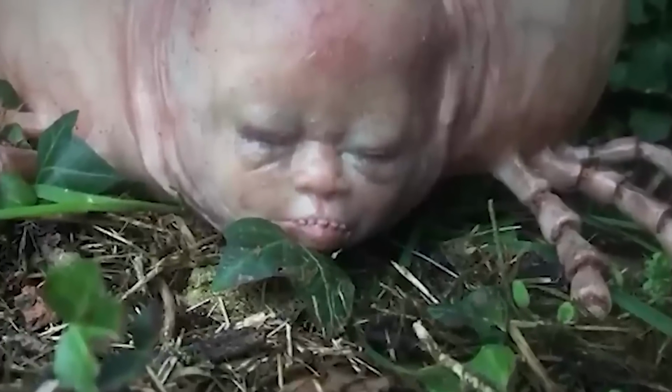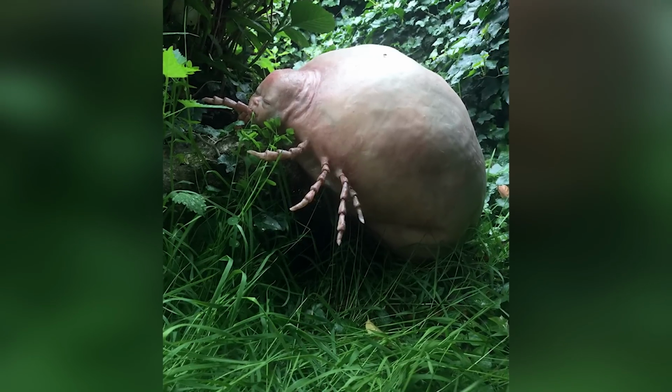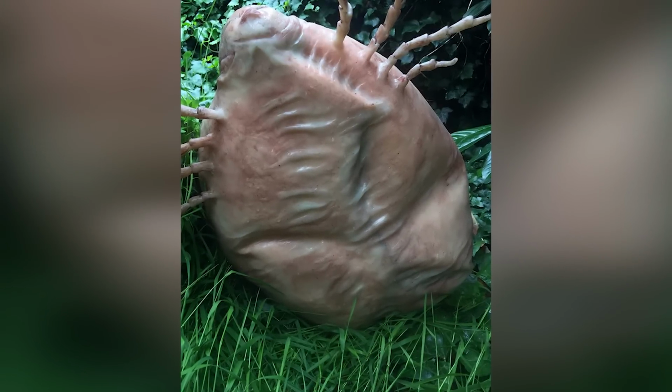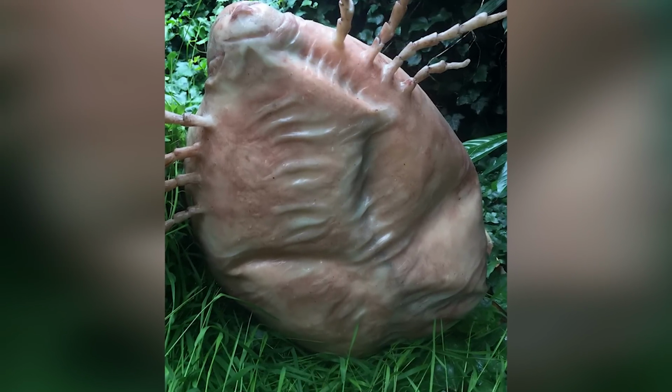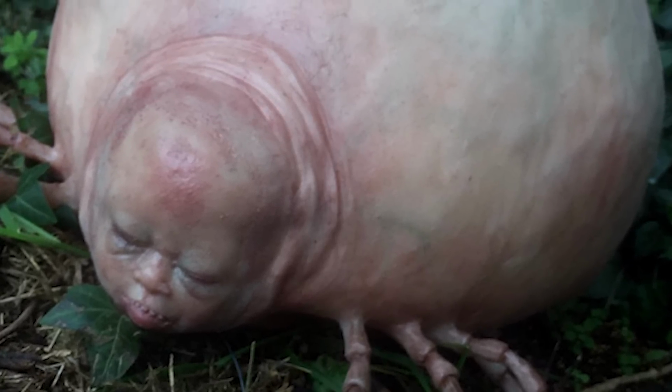of a baby's. The farmer's mind reeled as he tried to comprehend the sheer size and impossible features of this monstrosity. Was it the result of some twisted scientific experiment gone wrong? Or was this an otherworldly being that had somehow invaded his quiet backyard?